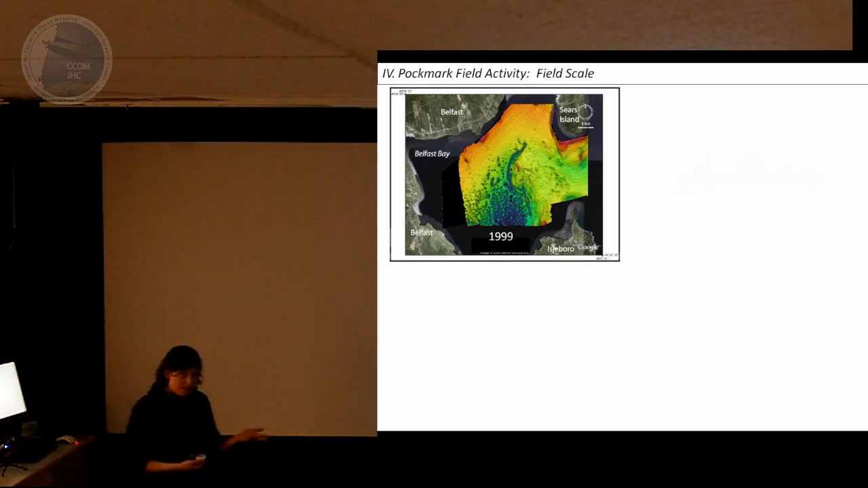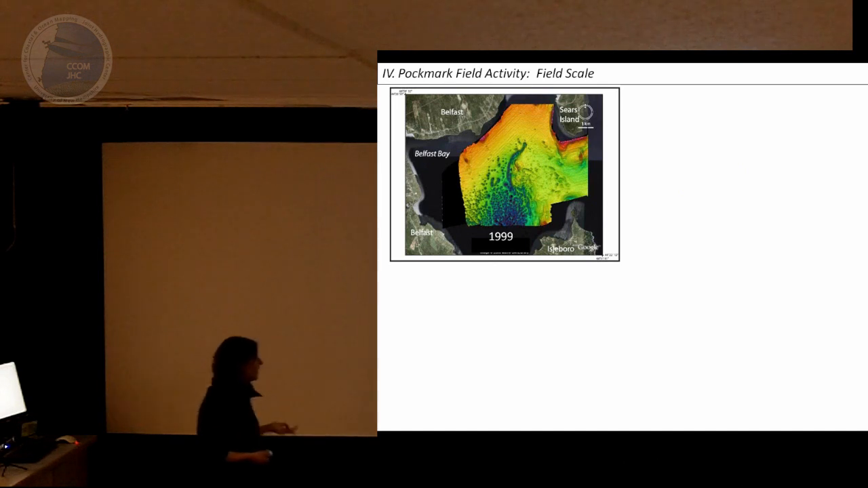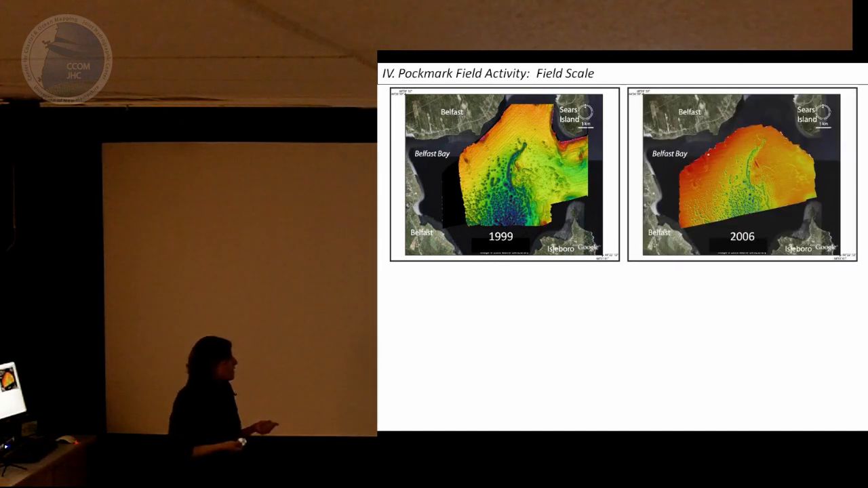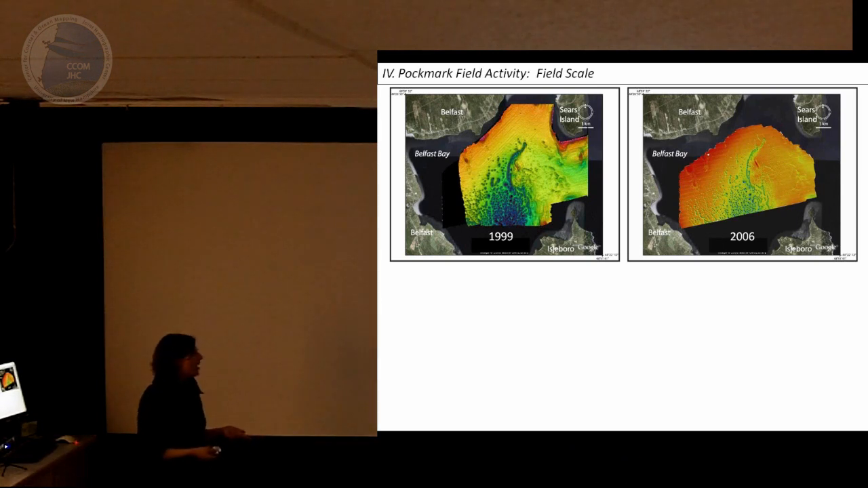Looking at more modern data, this was a 1999 survey collected by NOAA in the area, and it clearly resolves the pockmarks. And we went out in 2006, imitating the survey with the correct line orientation, getting 100% coverage with an interferometric side scan sonar. We found that all of the pockmarks surveyed in 2006 were present in 1999.